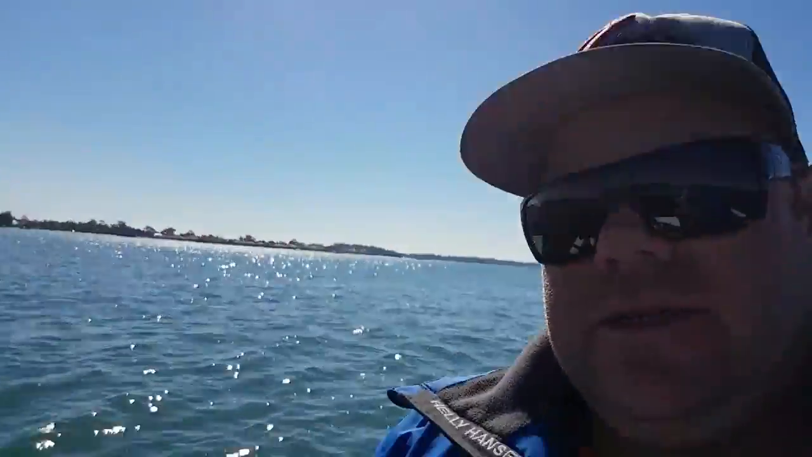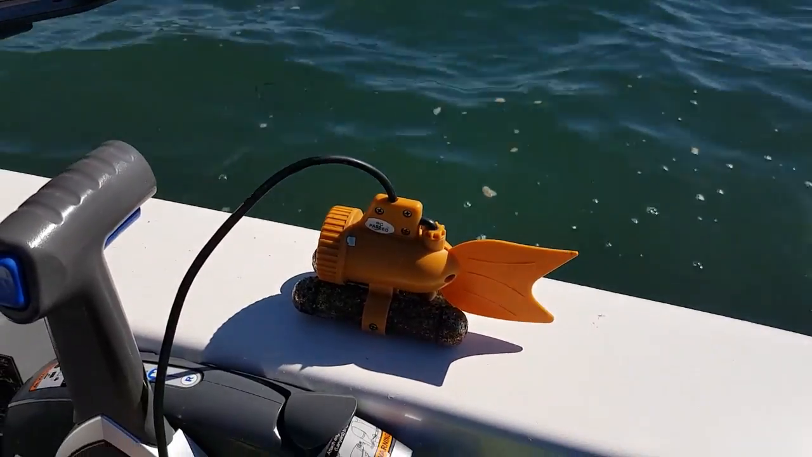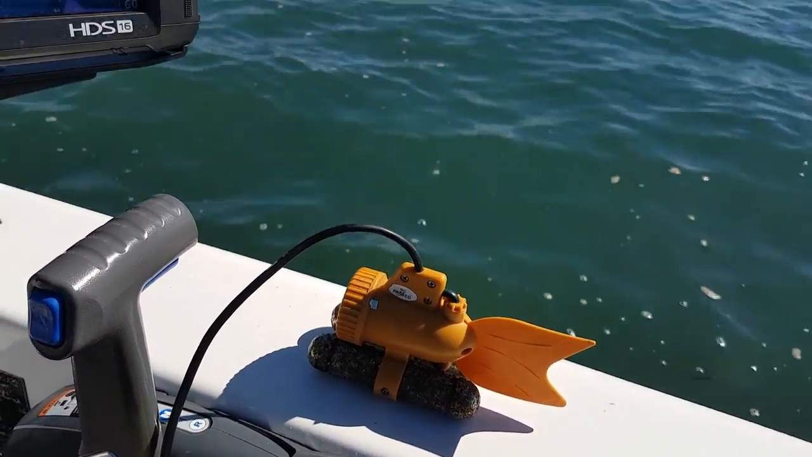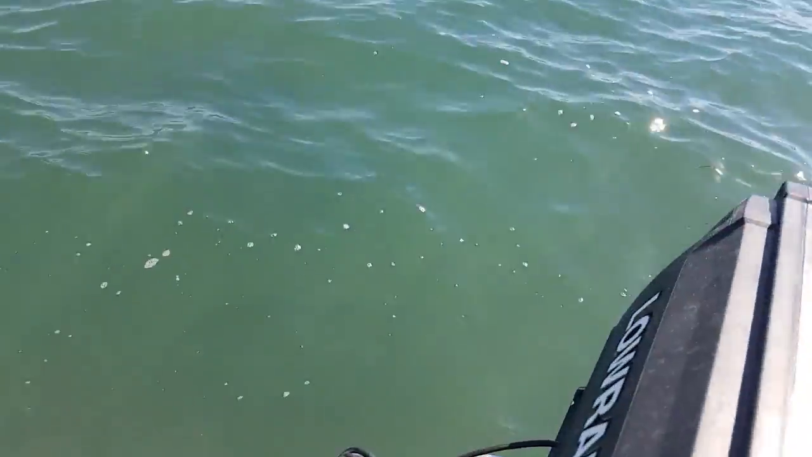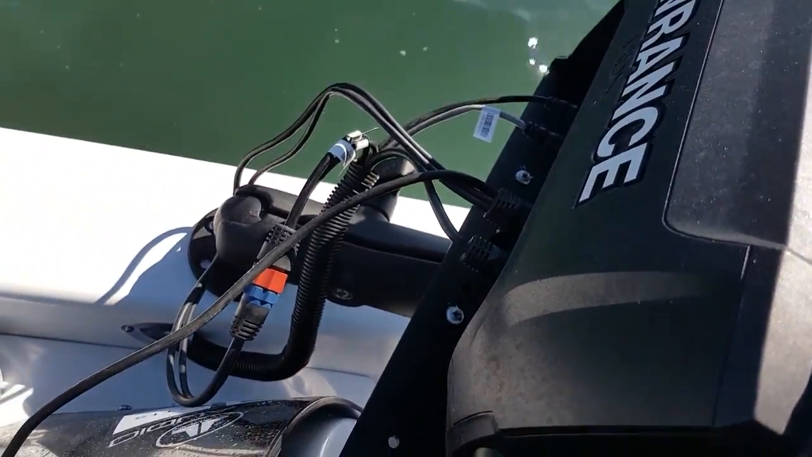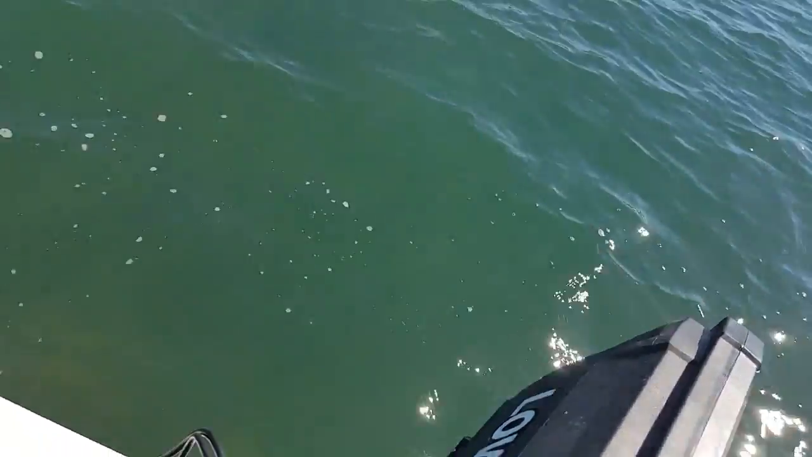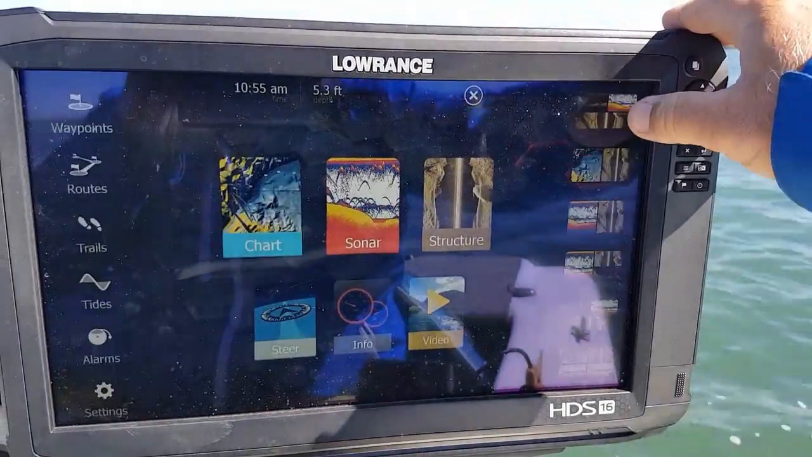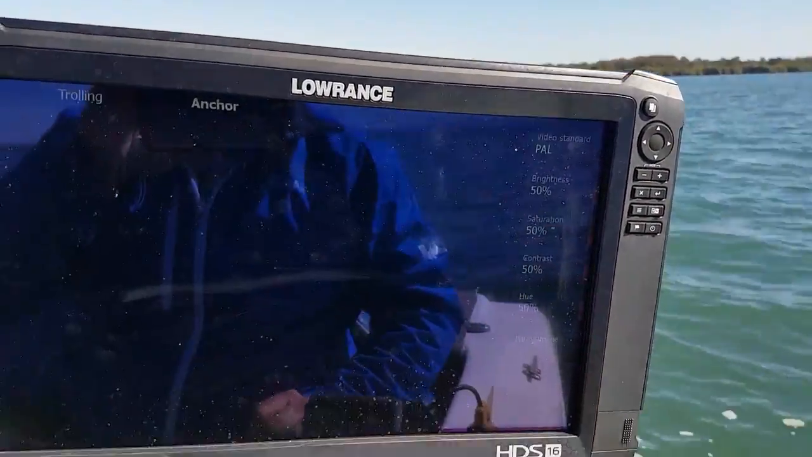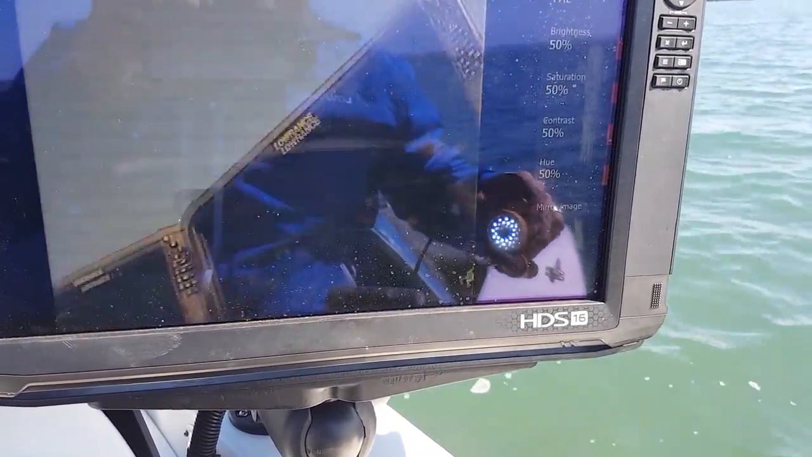Another thing you don't see on a bass boat too often is an underwater video camera. As you see here, I've just got myself a little cheap underwater camera off eBay. I've linked it into the back of the HDS-12 Carbon with the AV-in cable. It plugs into the power, just a little insert in the power cable. Once we've got it hooked up, come back out to the main page, go to the video screen, and what you'll see here is my camera.